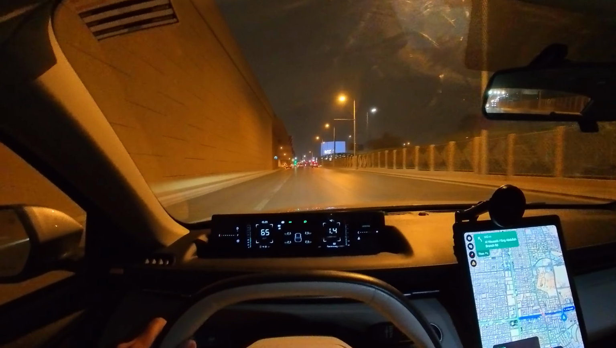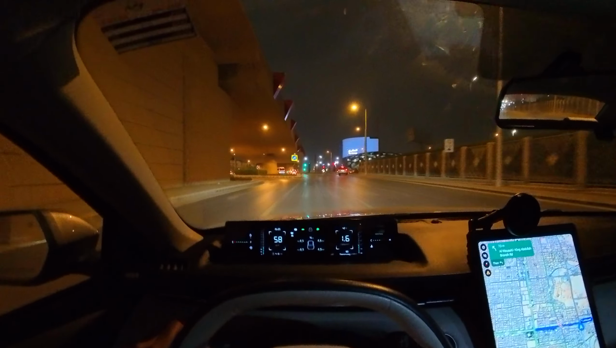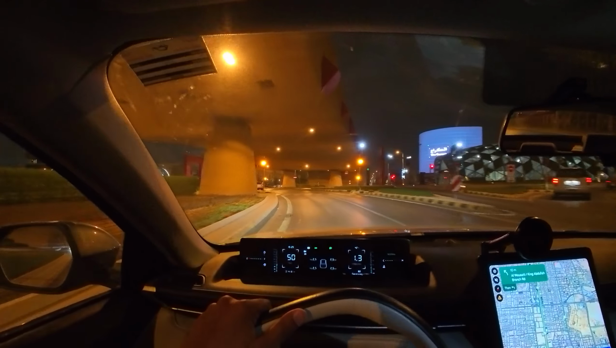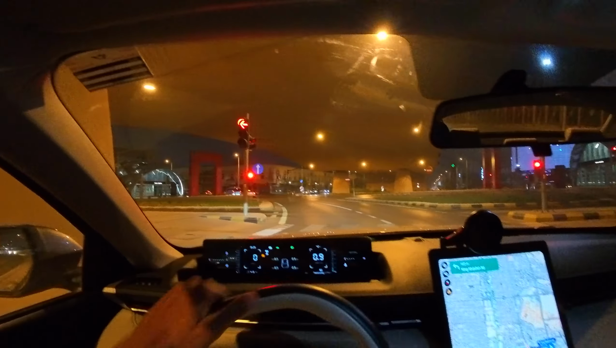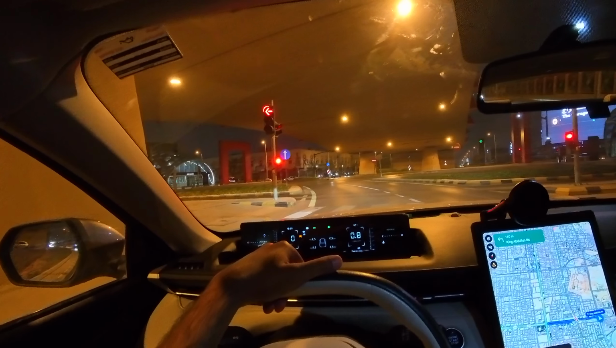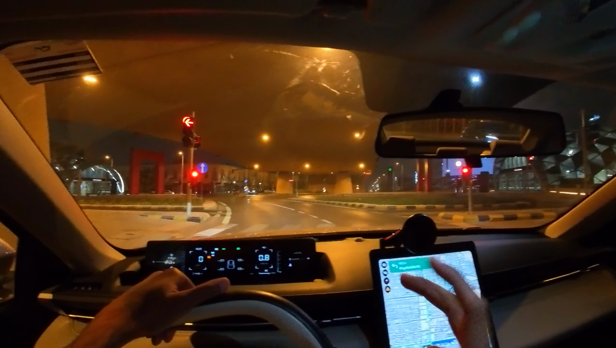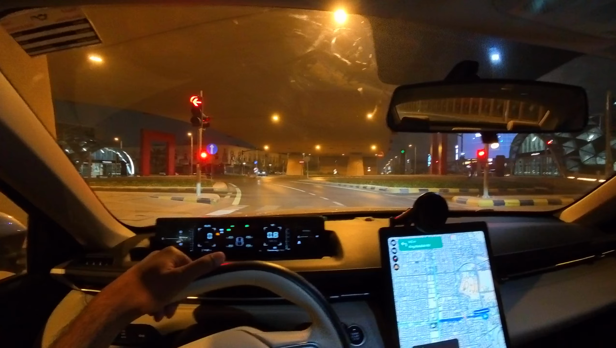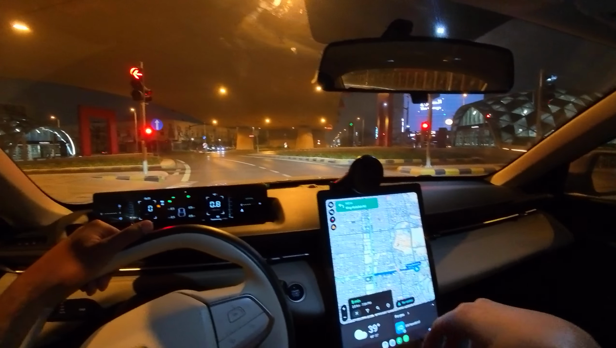The traffic light is green. Are we gonna make it? Let's just stop here. I don't want any traffic violation, but you saw this car actually braked really well in the very little span that we had.